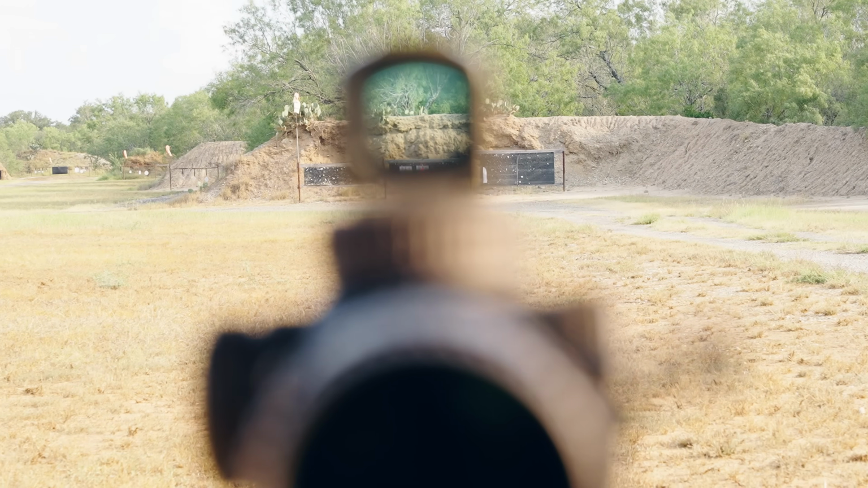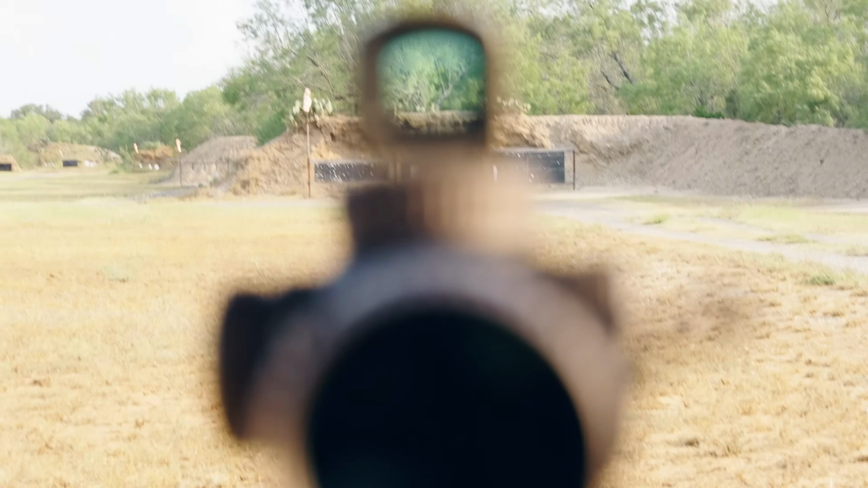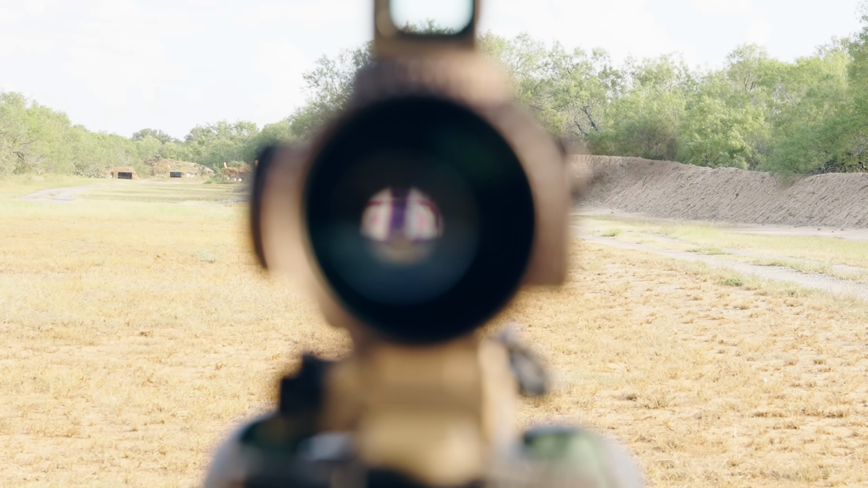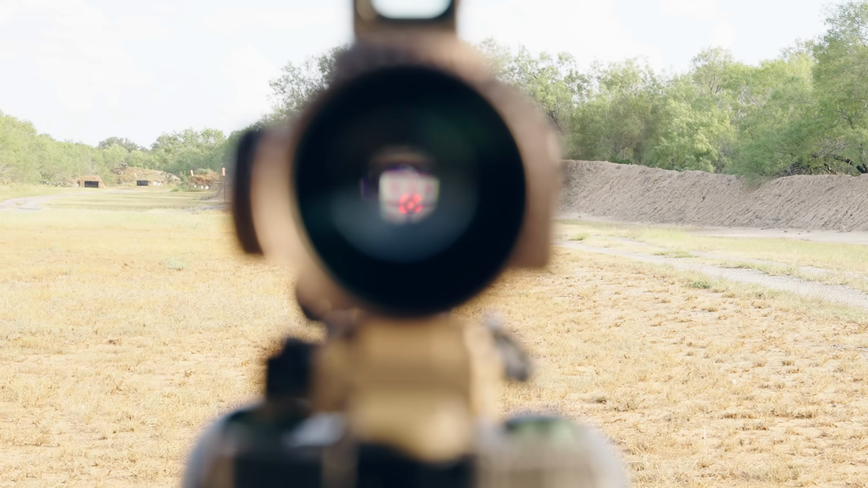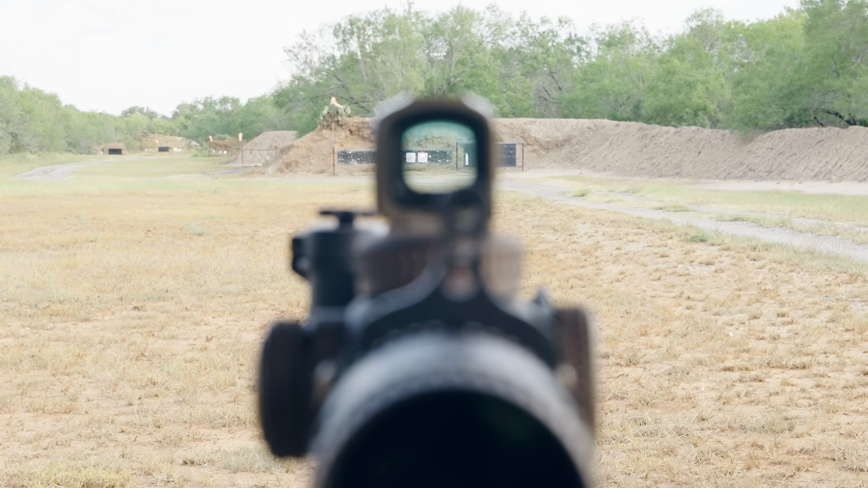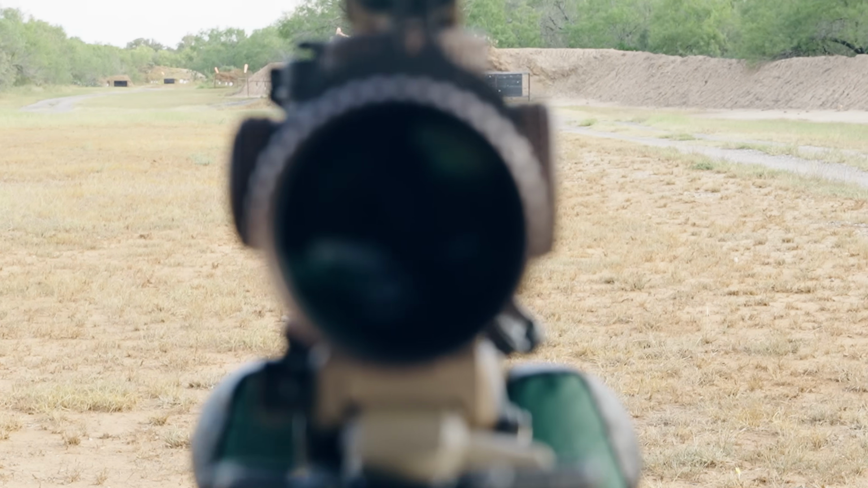You can see where that red dot is on the bullseye. The daytime optic is also on the bullseye. I know it's hard to see, guys. It's tricky to do this with a camera, but you get the idea. Both are zeroed. Now what I'm doing is having that red dot that should be aligned. What I would then do is, once again, digitally collimate until that reticle goes where I am aiming with the red dot as well.